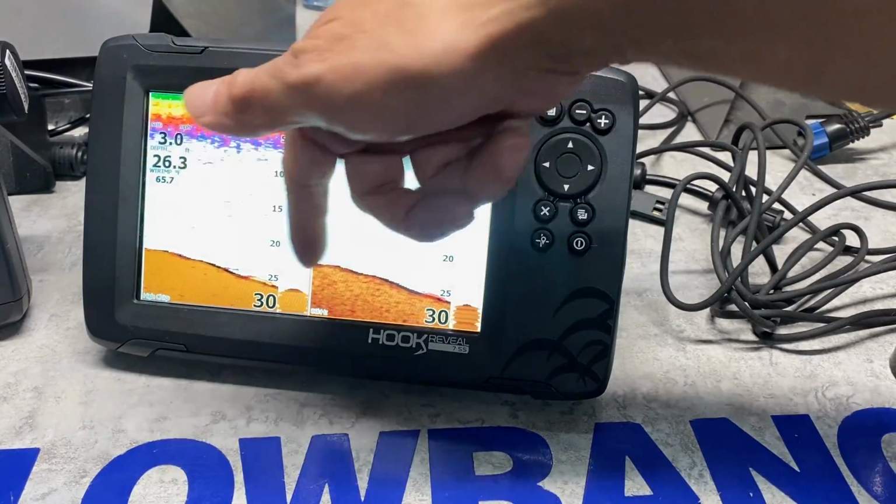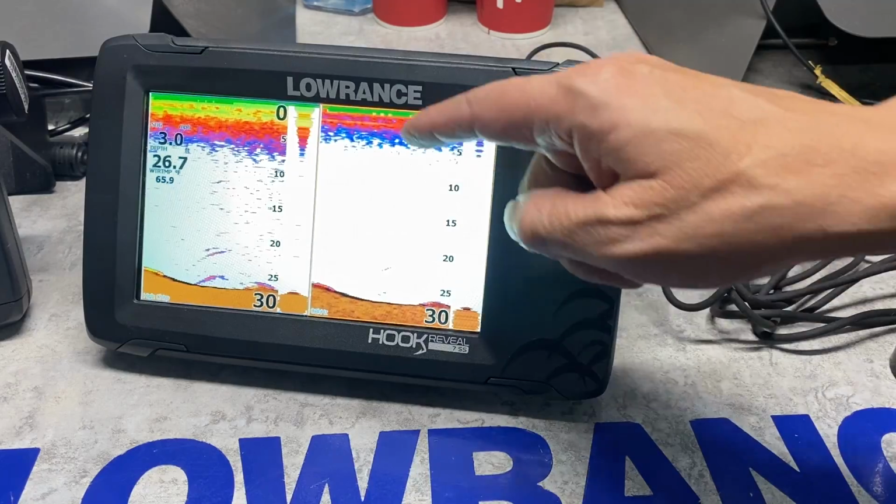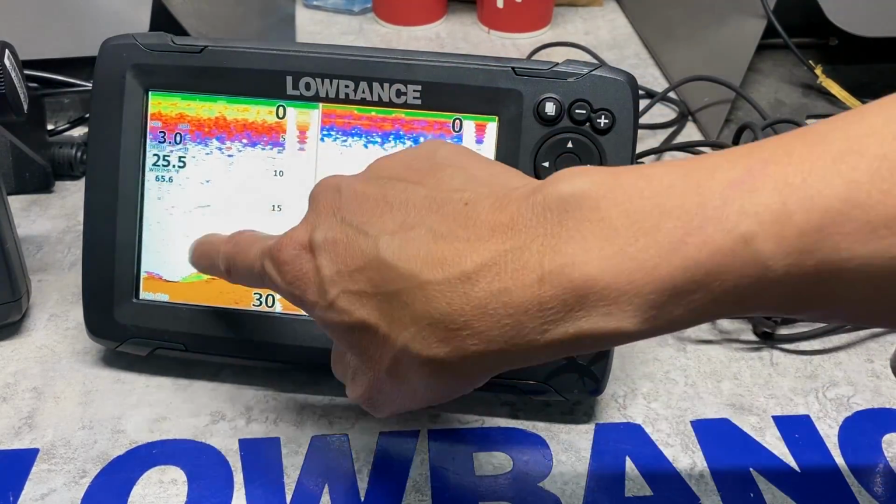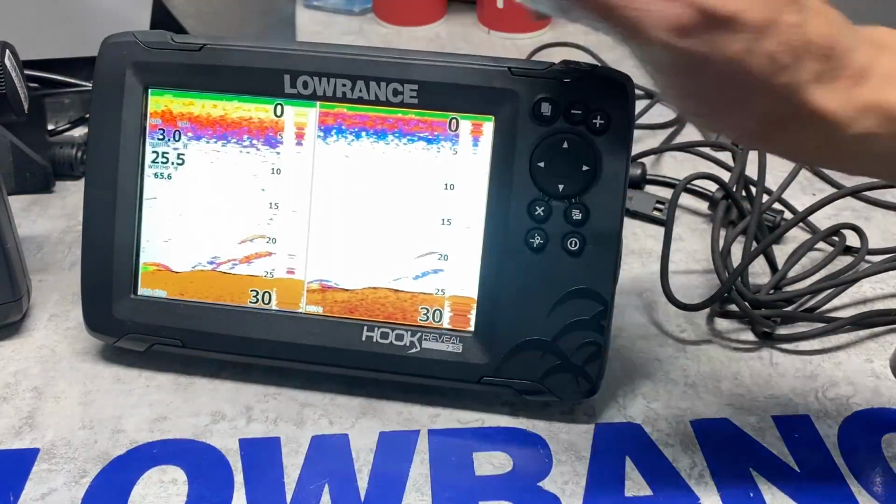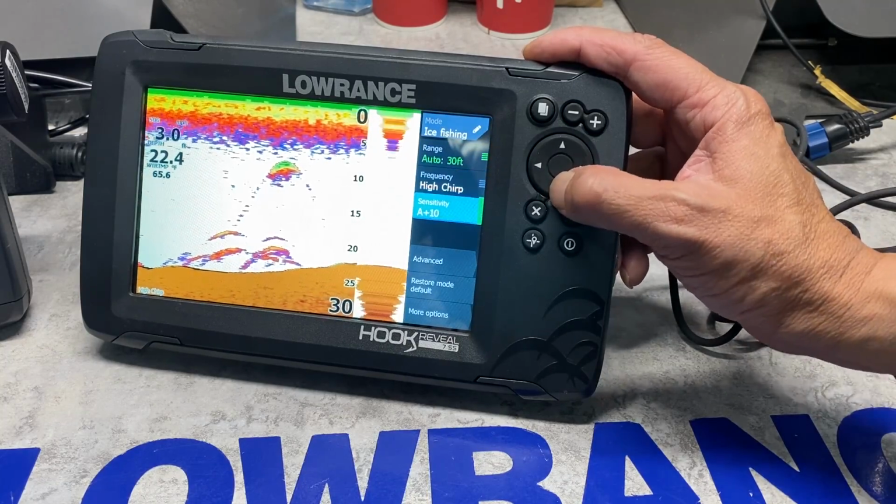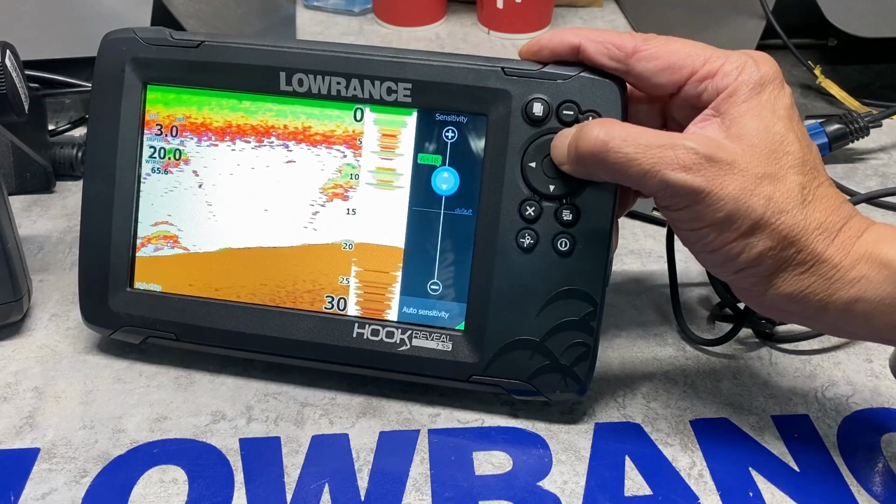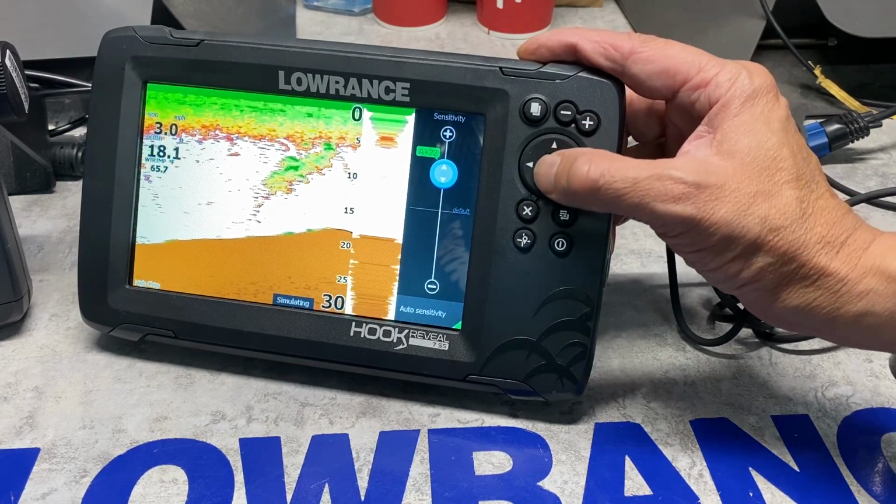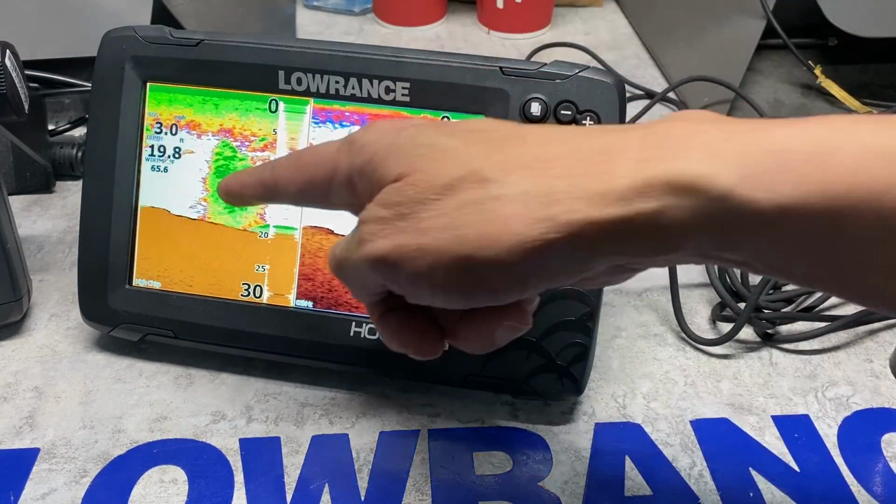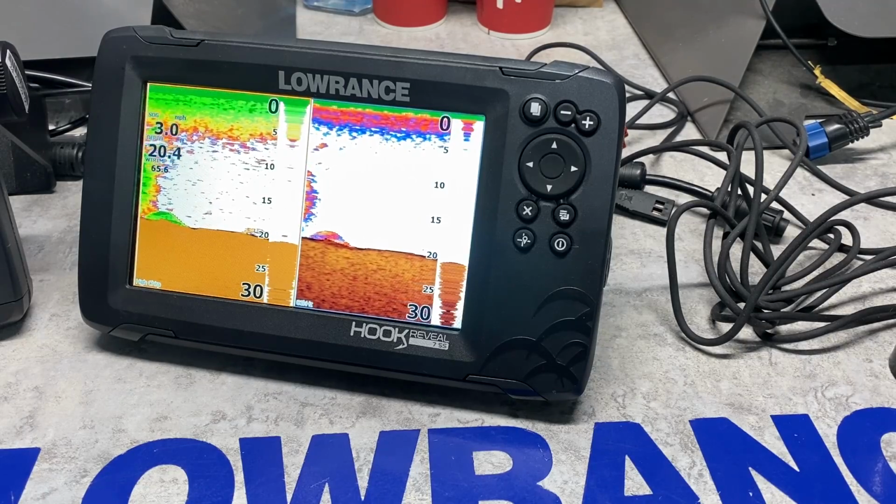So that allows you to run 2 cones at the same time, and you have to fine-tune the sensitivity on each screen. So on this screen, I'm not going to see my jig because I've got such a wide area, but on this screen, I will see my jig. So I go back to this side of the screen, I press the menu button, and I go to the sensitivity. So I would increase my sensitivity until I see what I need to see. So that's just setting up your unit. Okay, more sensitivity, less sensitivity. So I was just trying to explain how to run the unit.